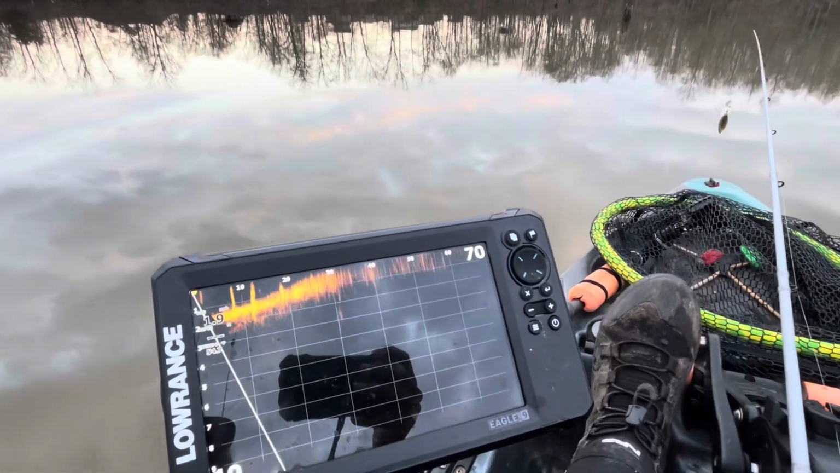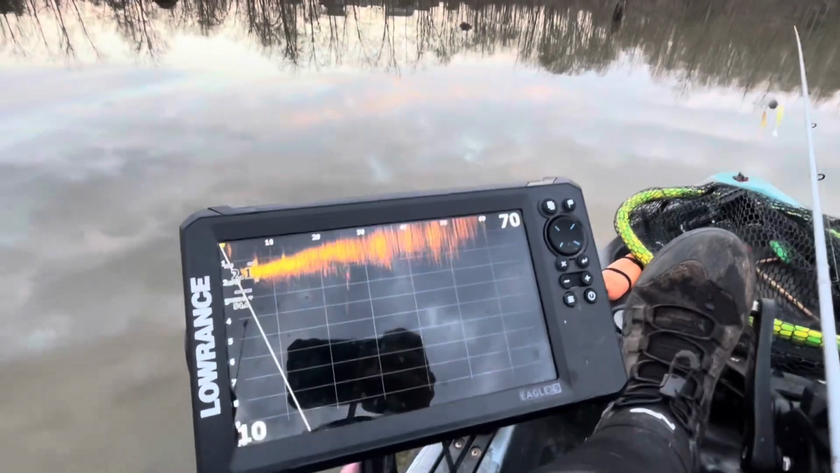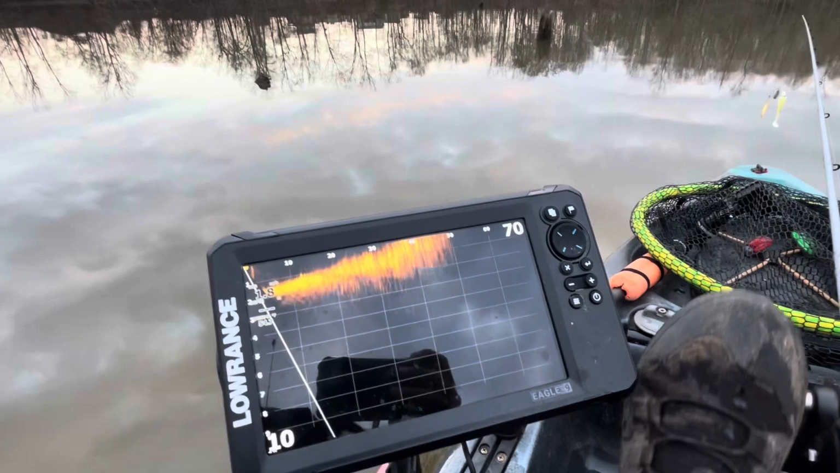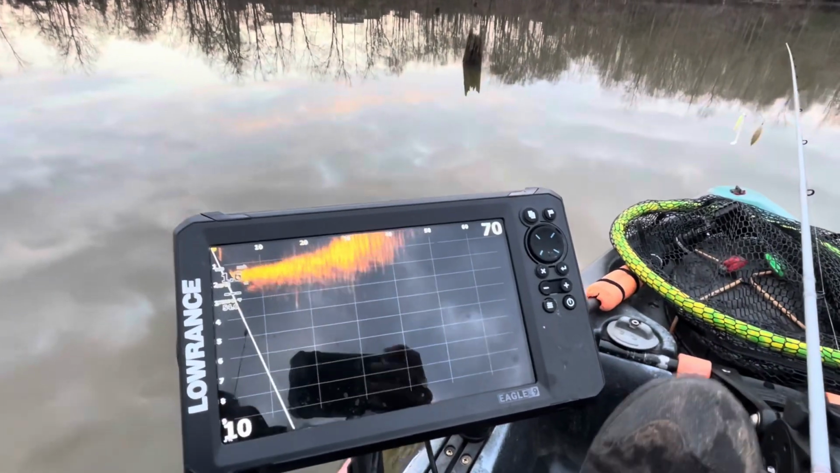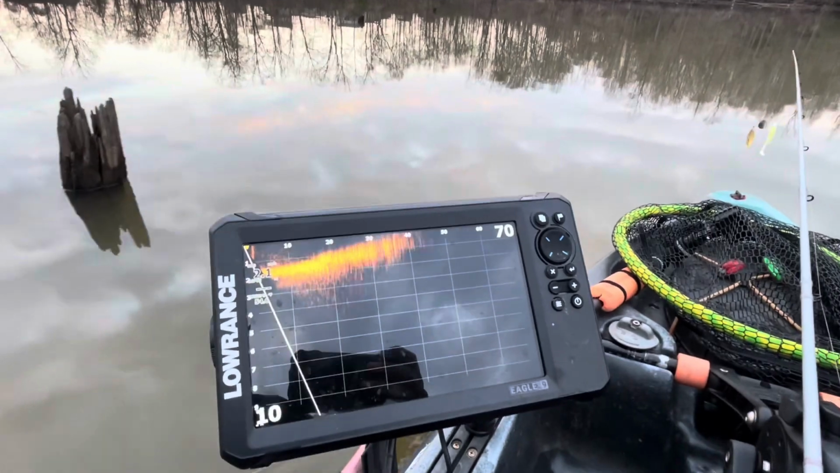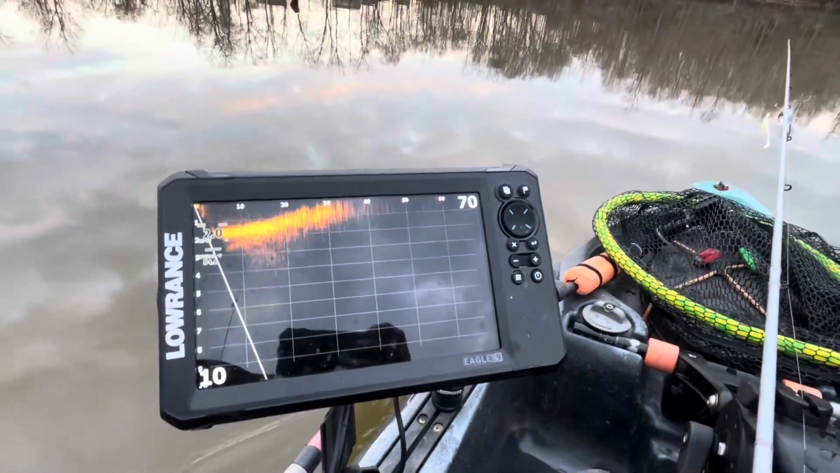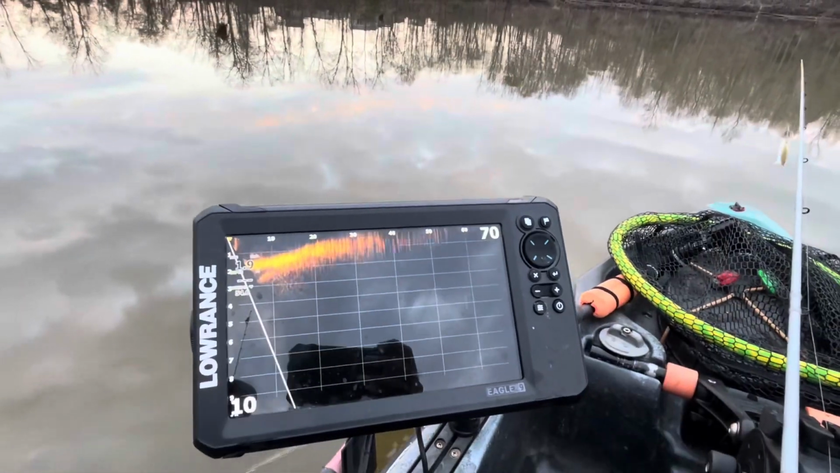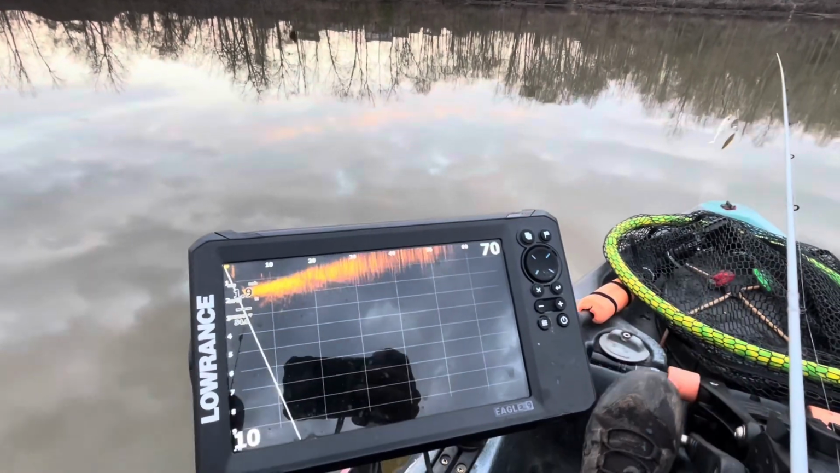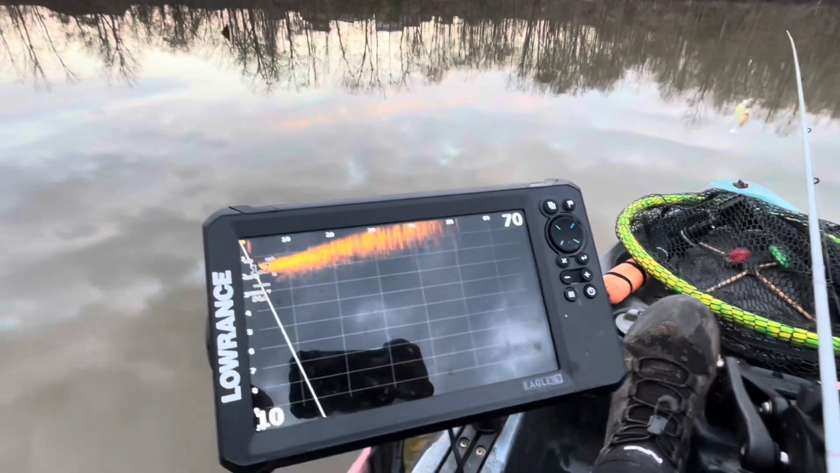I'm fishing around some stumps right now. I'm trying to be careful. And here's the other thing for me. One of the things I've noticed, I fish a lot of times in really shallow water. I fish it in like 2 or 3 feet of water. And do I recommend that? No, but I'm trying to understand what I'm fishing. I fish it usually in less than 5 feet of water. That's usually just where I'm fishing at anyway. But I'm trying to understand what I'm looking at in here.